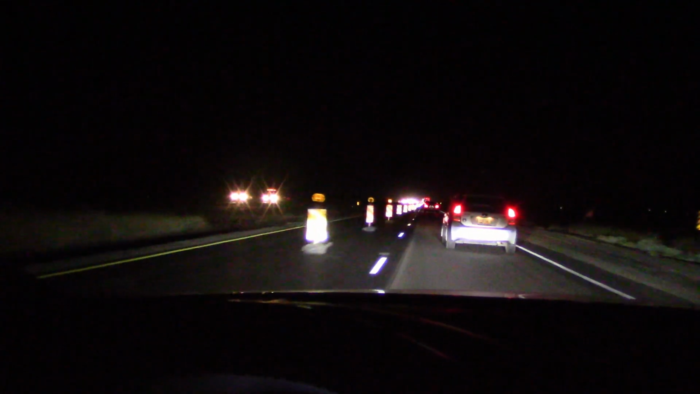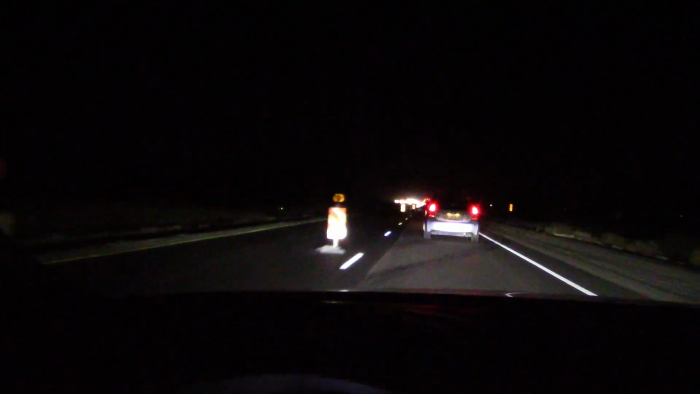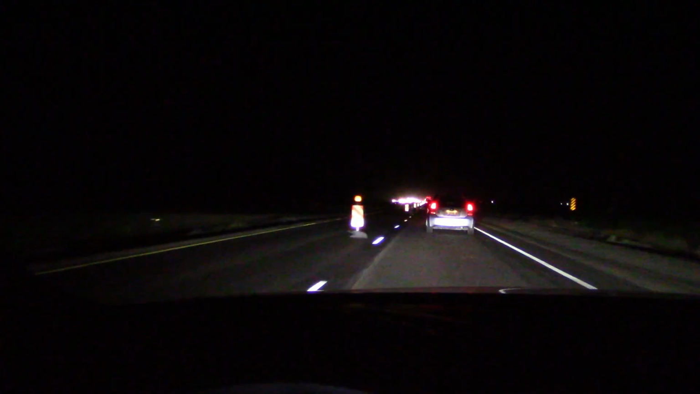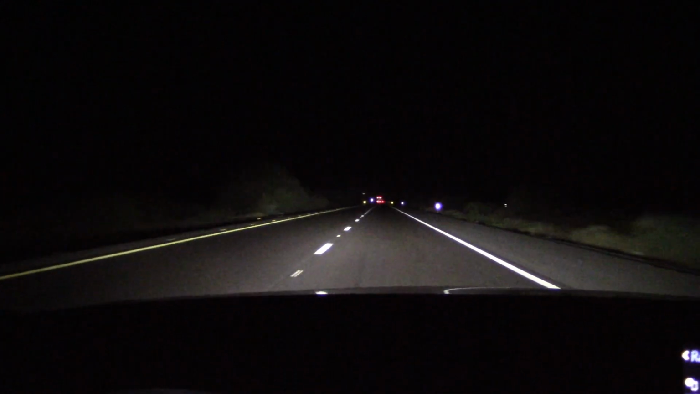Well, here we go. Another cluster to deal with. But we got some good lights, right? If you drive on backcountry roads, you can see the lights really reach out on flat terrain.